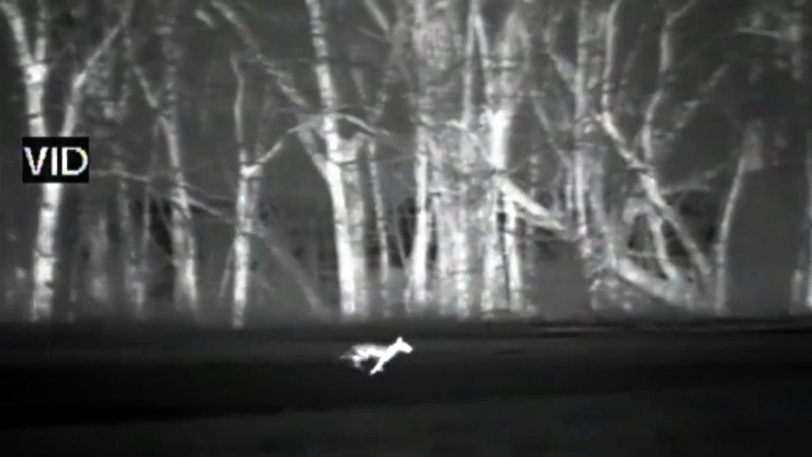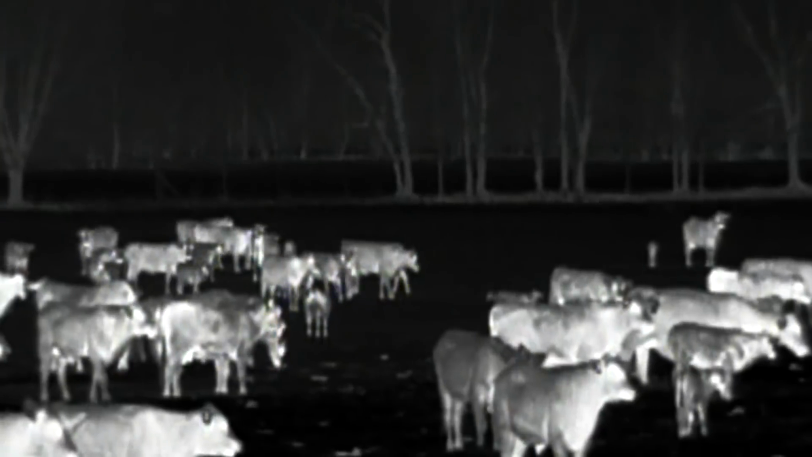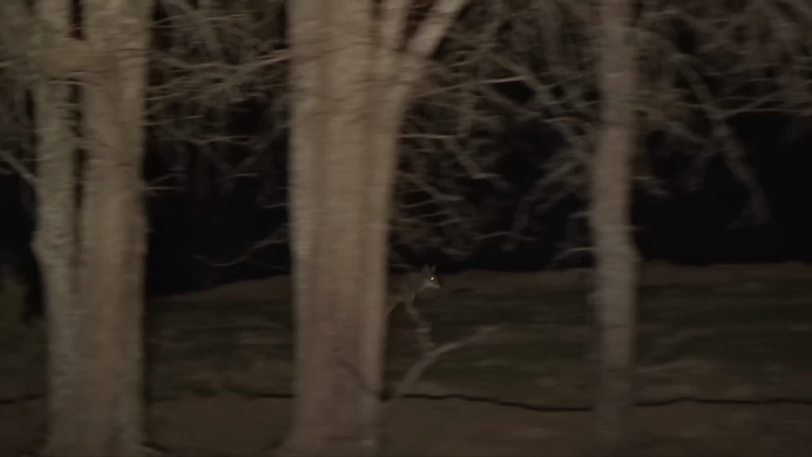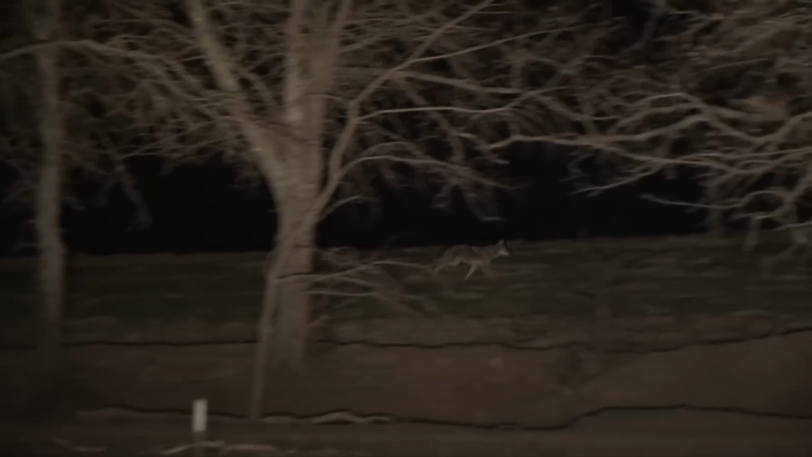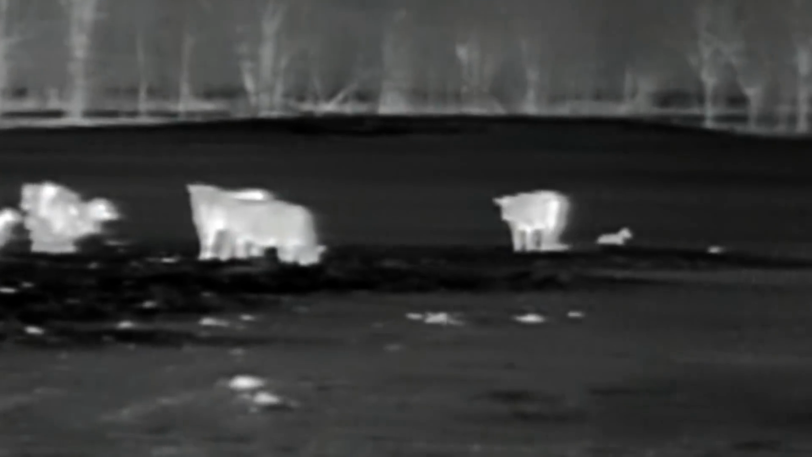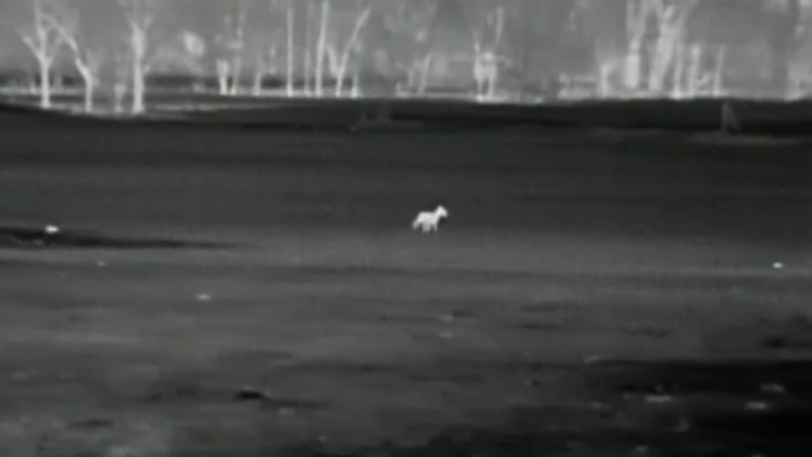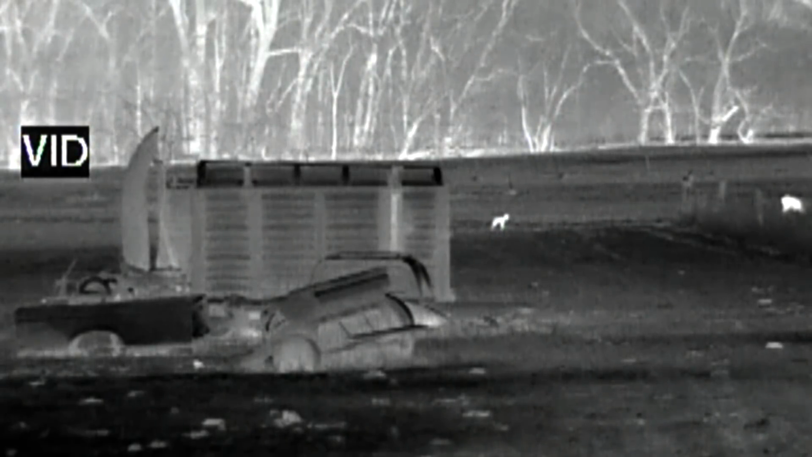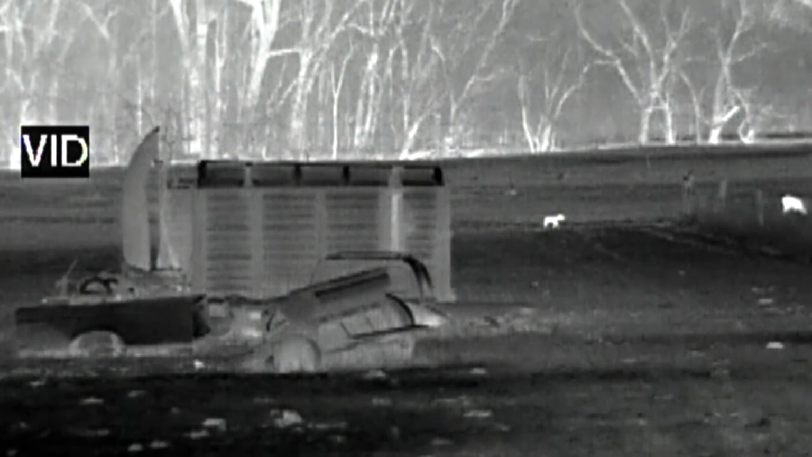There were coyotes everywhere, running all over the place. They were wreaking havoc with these cows, and Tyler could see every coyote within 1,000 yards of the rig. He knew where they were, he knew what they were doing, and he could even see coyotes that were looking directly at the truck that I flat out could not see. At that moment, myself and Jared realized the advantage thermal had in this situation to detect coyotes that we otherwise would have never known were there.